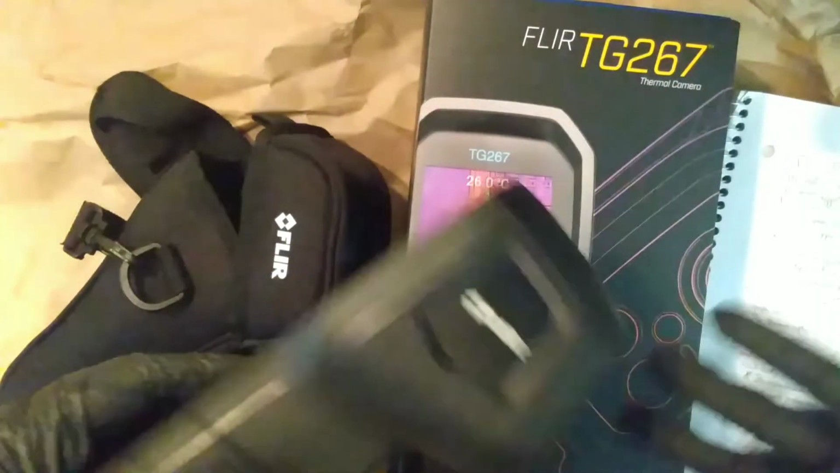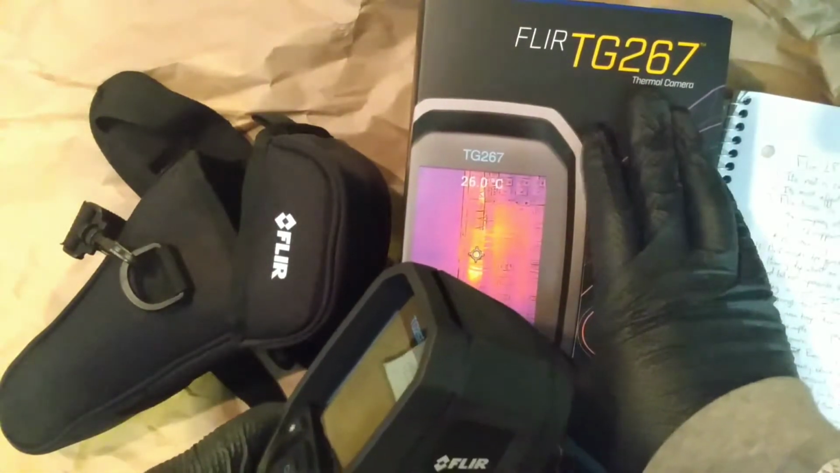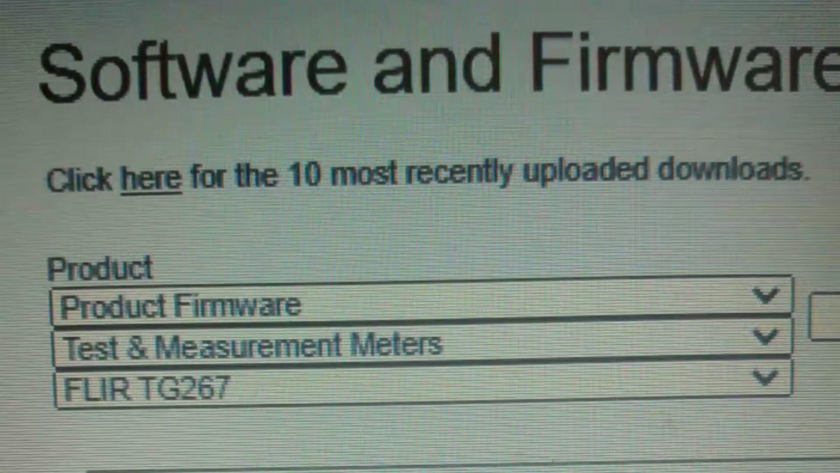Big corporation telling me what to do. Today we got the FLIR 267 thermal. They call it a thermal camera on the box, but as technical support has told me from FLIR, this is technically not a camera. It's a thermal imager. It's a test and measure device.